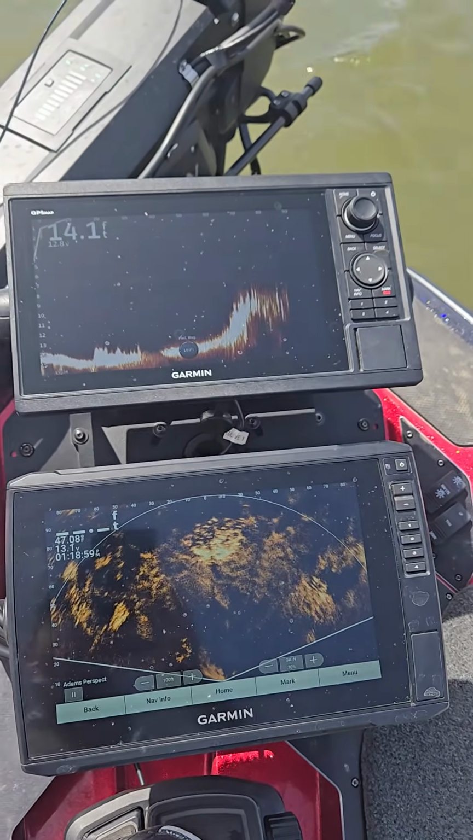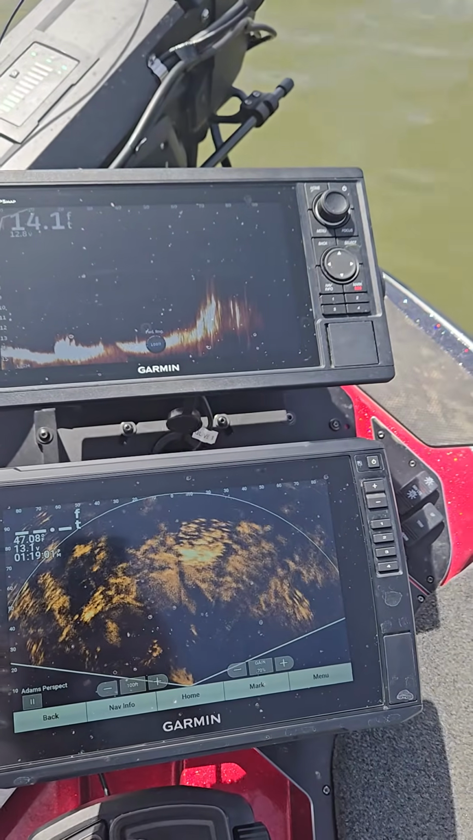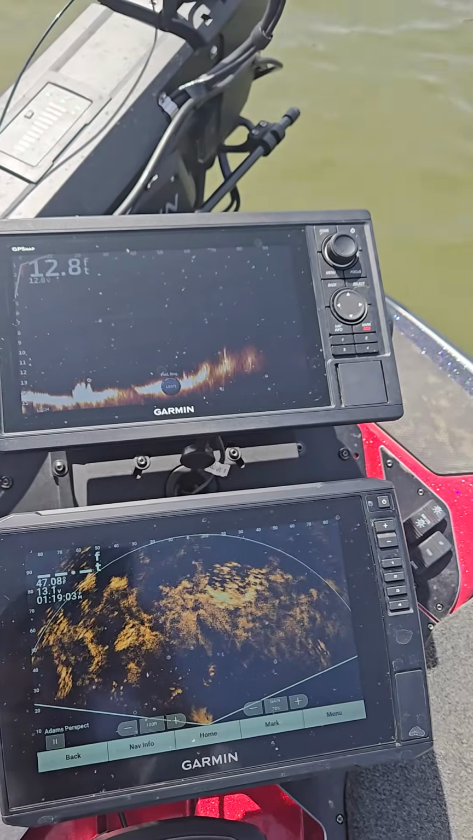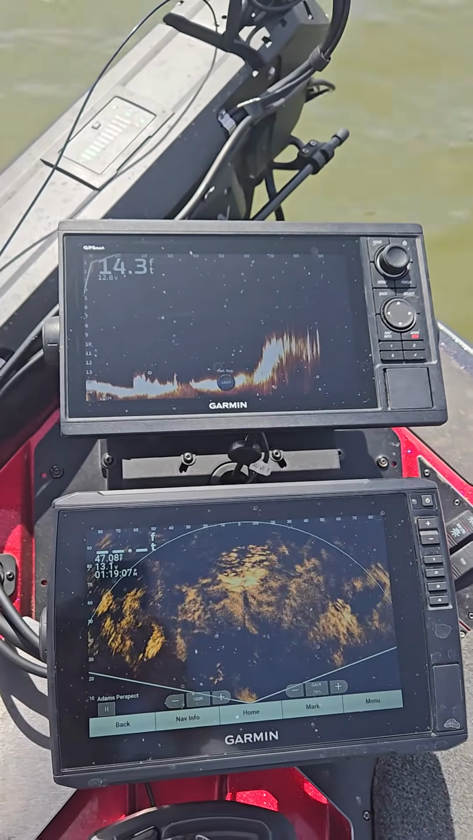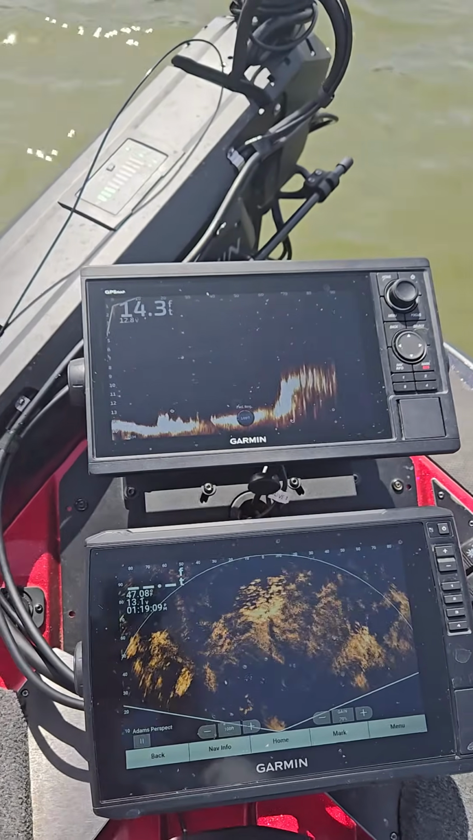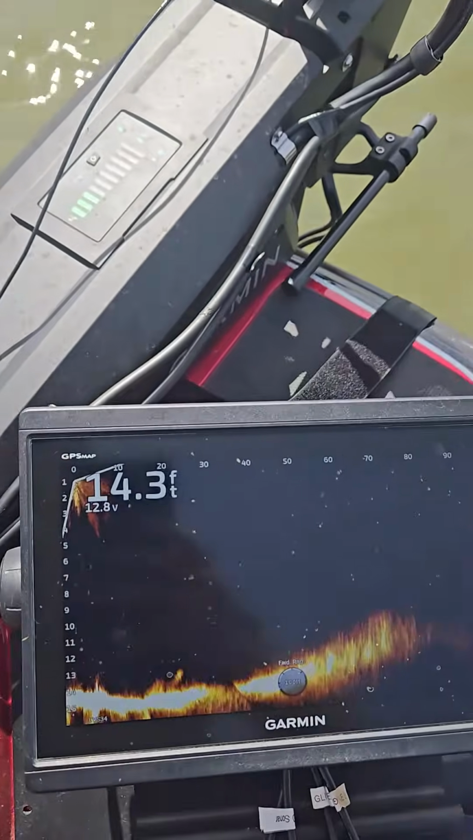If I get a better shot here, there was a lot of bluegills or crappie around these. And I just got that big one to come up and eat off that pile. Didn't have the camera on them, but it was really neat. You could really see it come up and eat. But this is the stuff that I'm targeting here today.